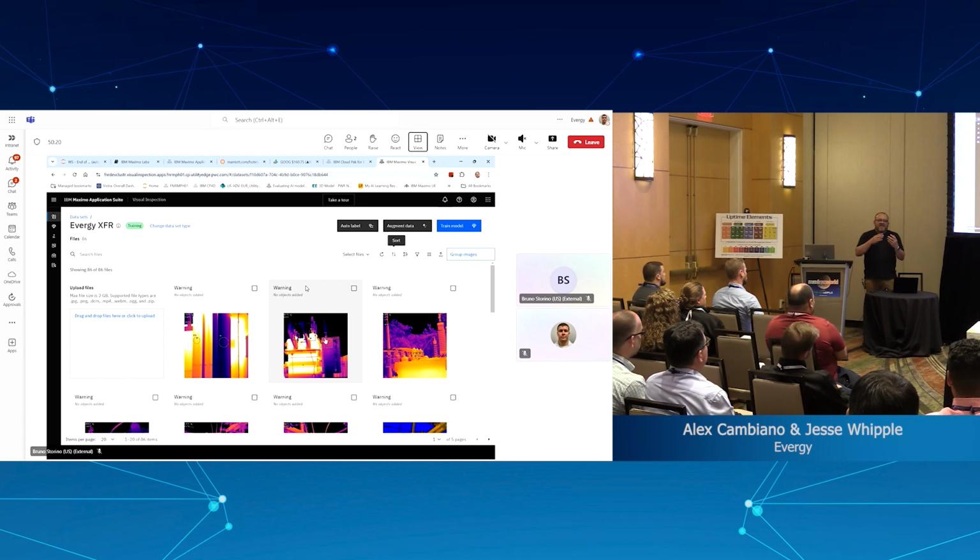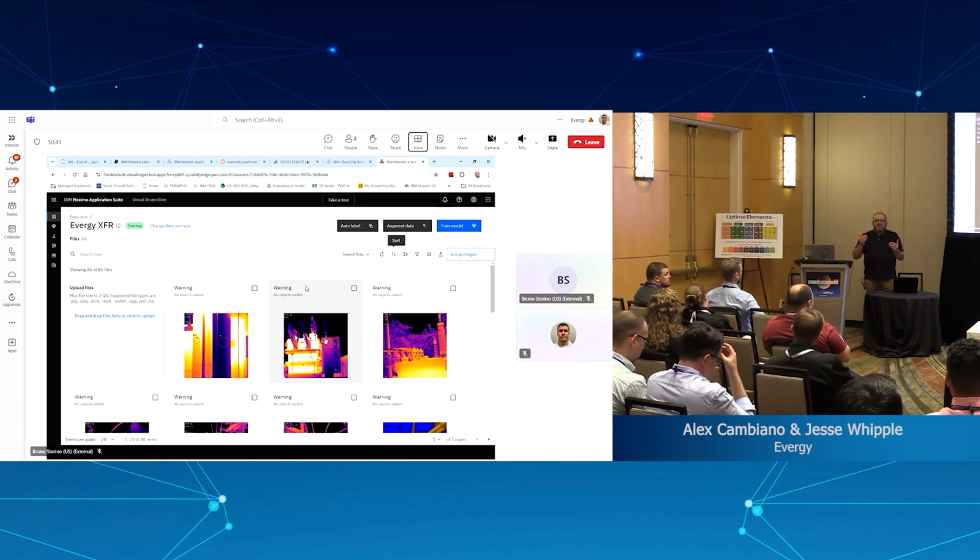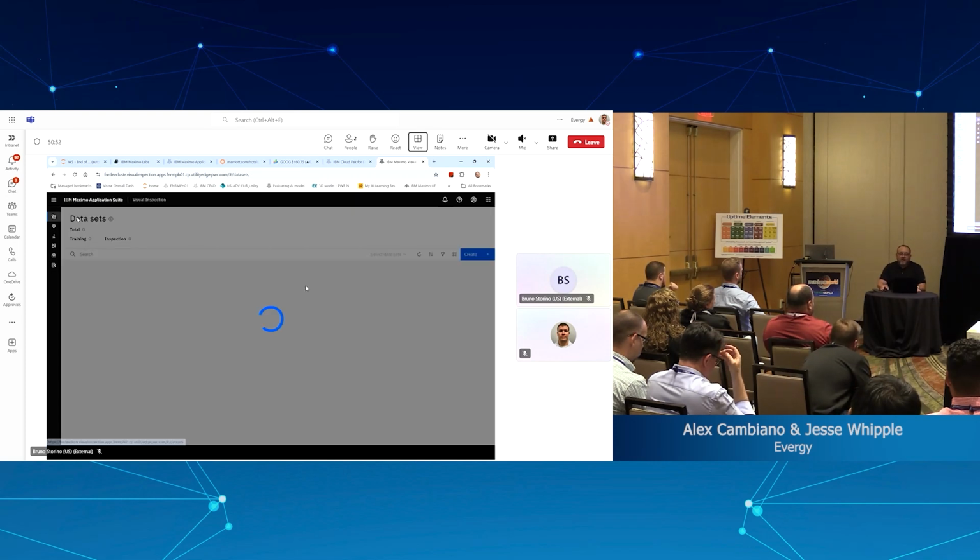So you need to have the negatives to teach the machine learning model what is a negative, or you will have a lot of false negatives, if you will. So then what we did, we used the library that they had available, we mixed with other libraries that we have available to create a distribution and the right granularity of warnings and normals that allows the system to learn.